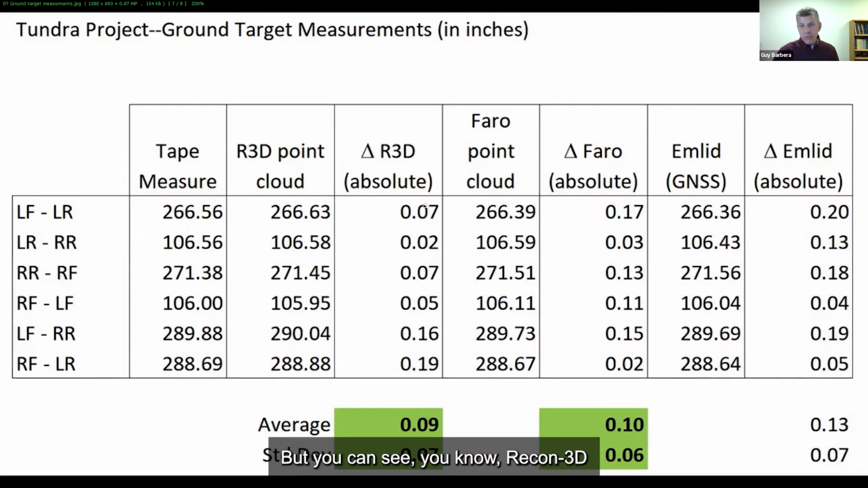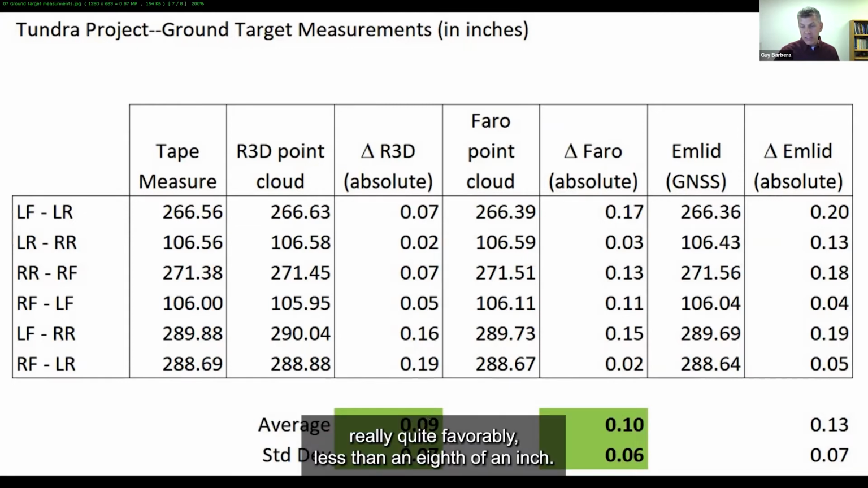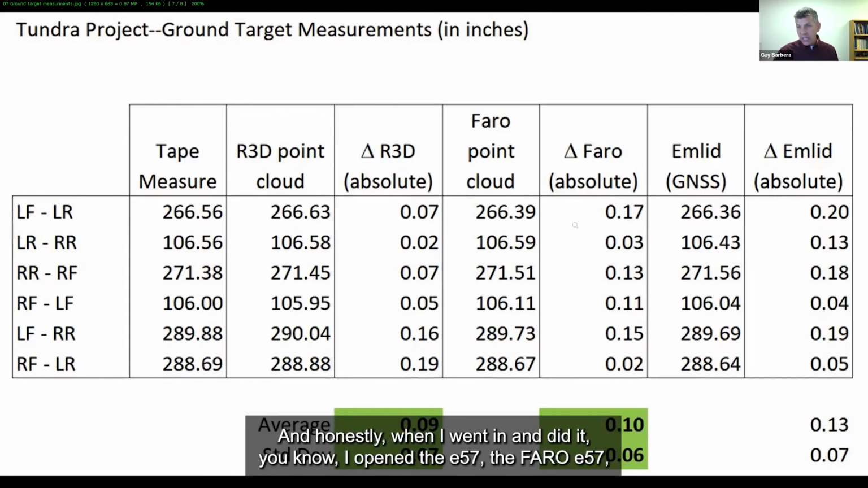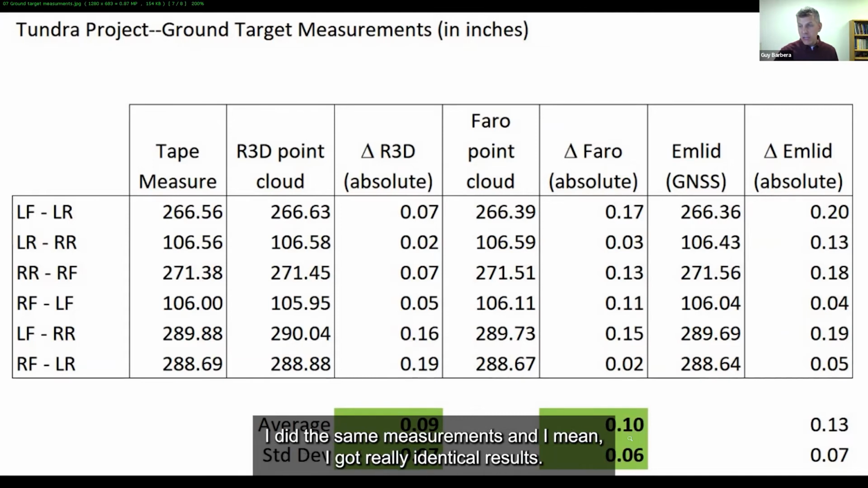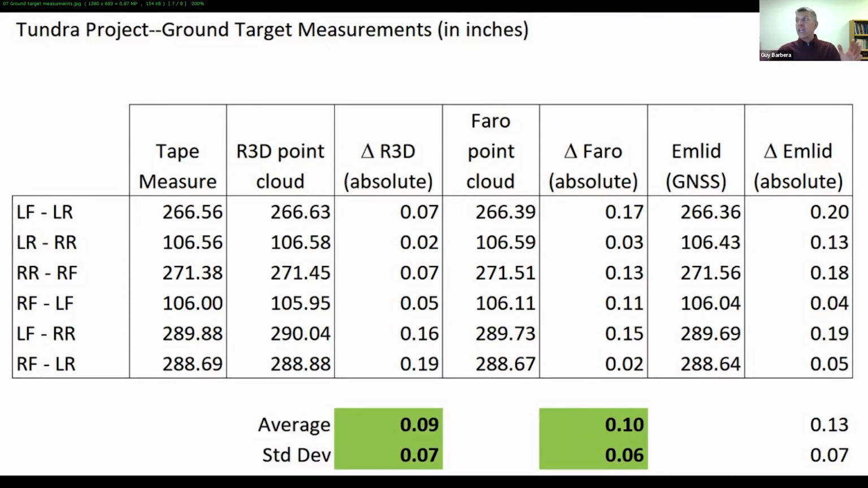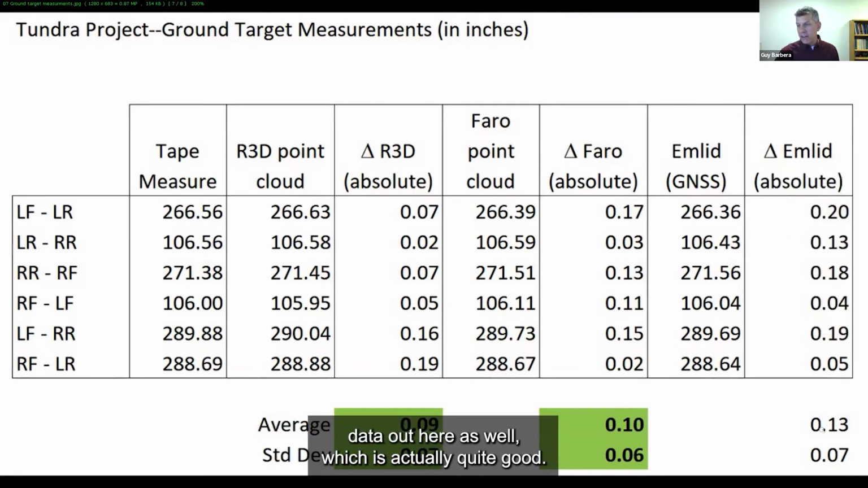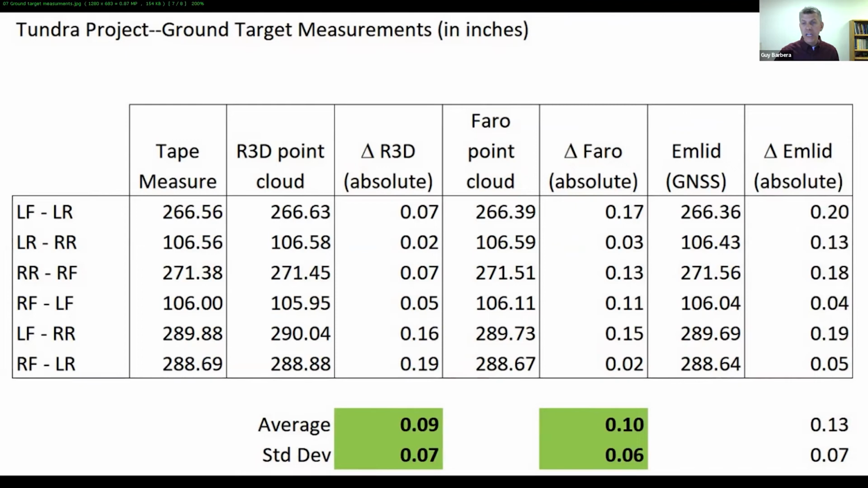You can see Recon-3D on those 6 measurements to those targets compared to my tape measure quite favorably, less than 1/8 of an inch. And honestly, when I opened the Faro E57 and did the same measurements, I got really identical results. So if you're not talking about big featureless body panels, Recon-3D could do every bit as good as the Faro as far as I'm concerned. And there's obviously some GPS data out here as well, which was actually quite good.